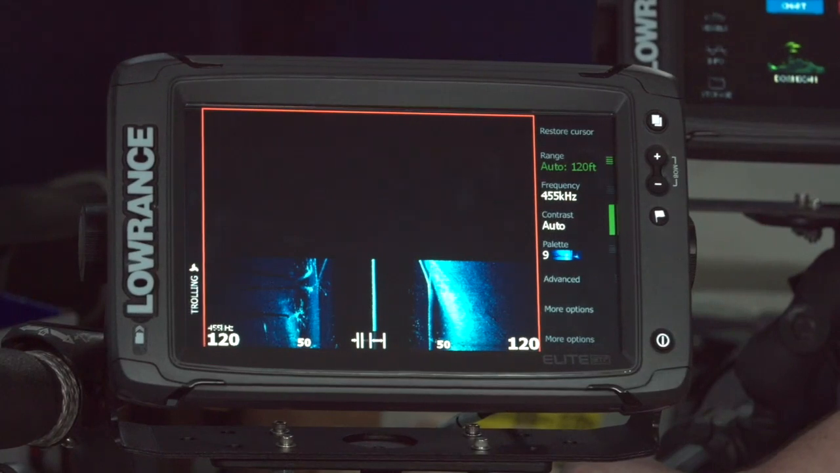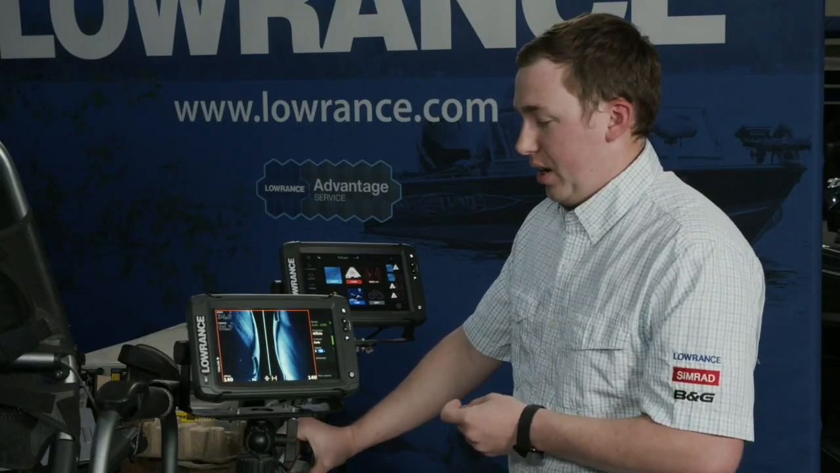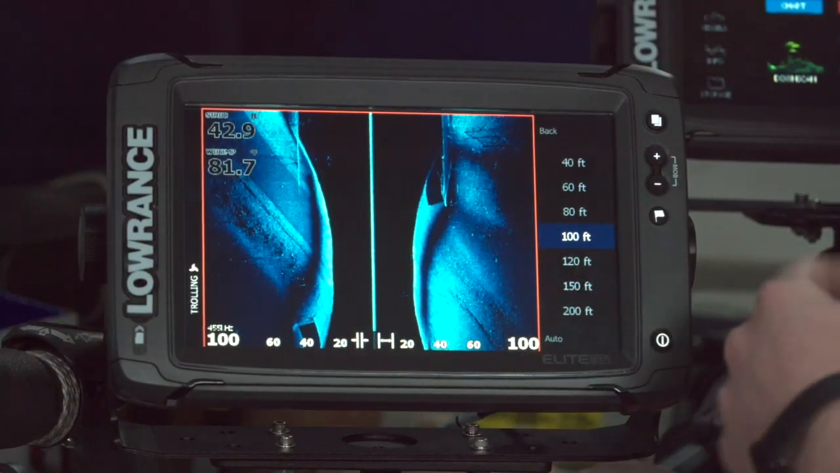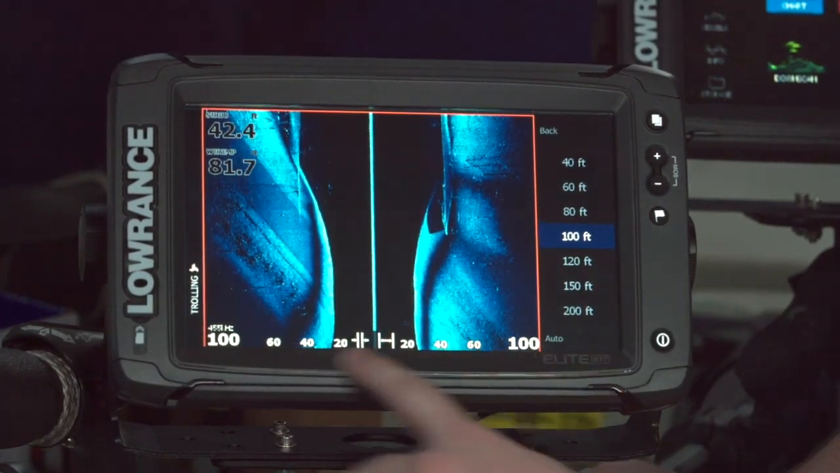Let's go to Sidescan. So Sidescan is probably one of the most powerful fishing tools that we all have. Anybody that's got an active imaging 3-in-1 on your Elite Ti, you'll have Sidescan. So where traditional sonar or downscan look directly beneath the boat, this Sidescan is going to look out to the left and right. So I can cover a lot of water really quickly. You'll see in this situation here, I'm getting 100 feet to either side of the boat. So that's really advantageous to me if I'm looking for a piece of structure or if I'm trying to find a spot to fish. I can cover a lot of water really quickly.